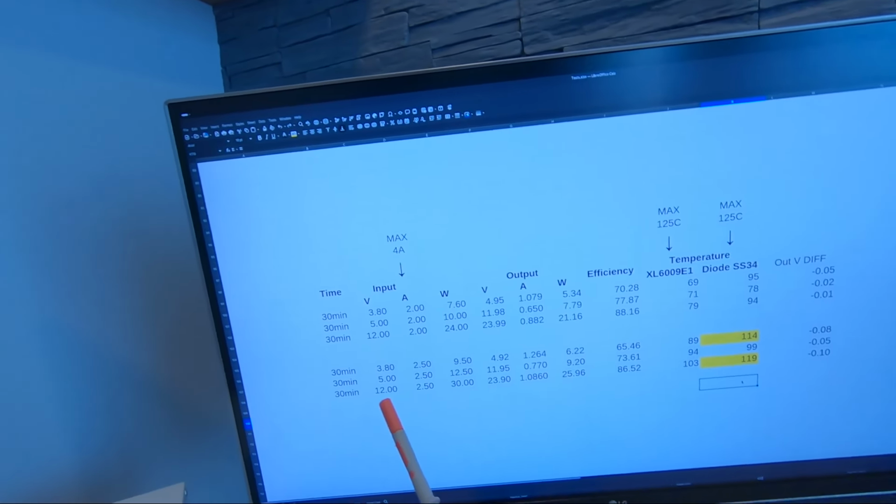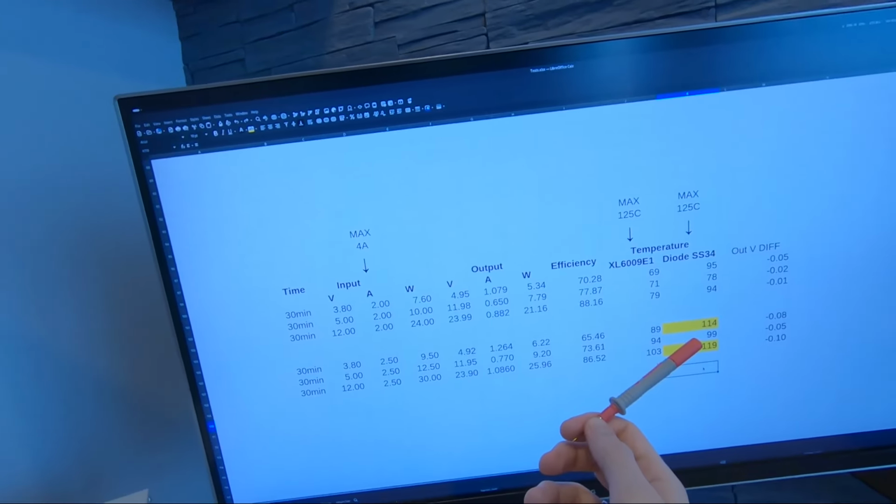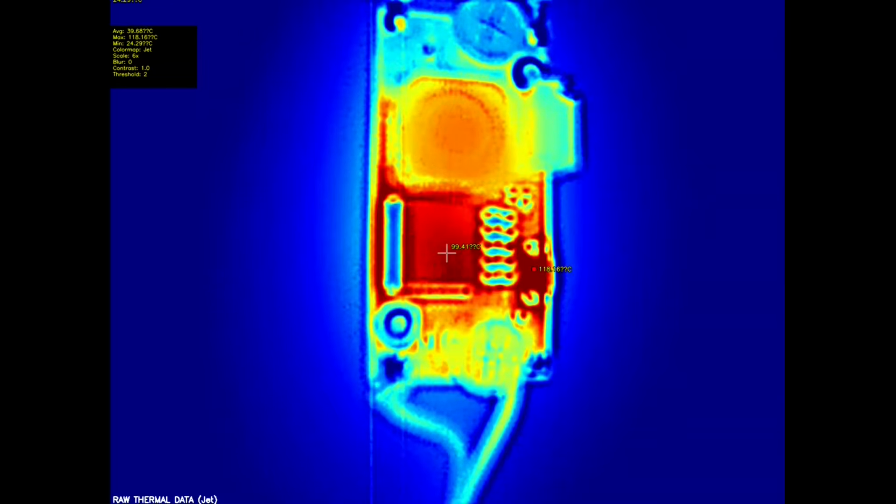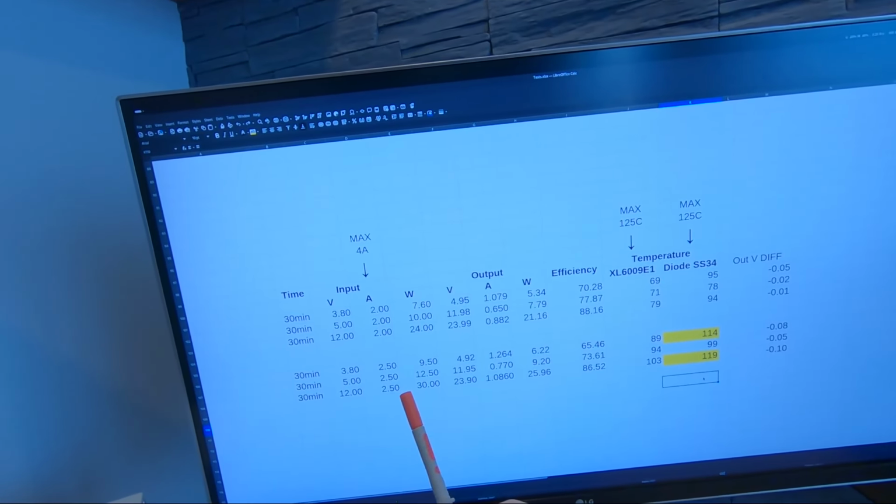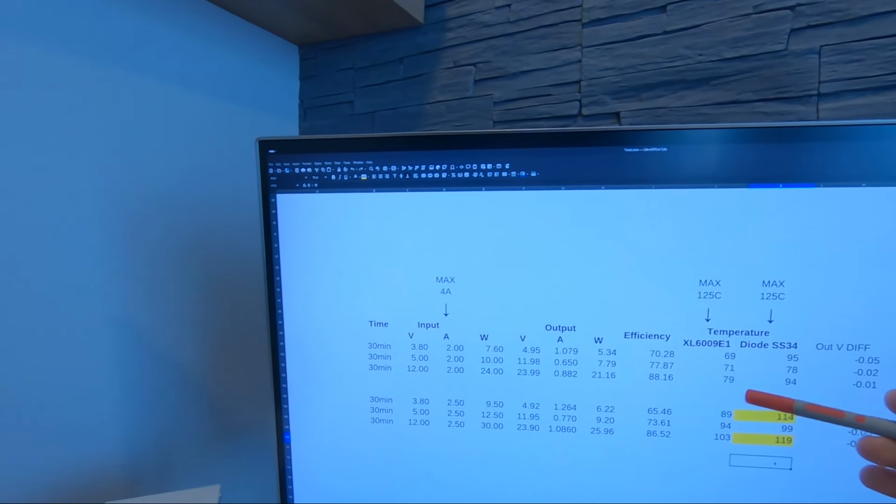On the temperature side, 5 volts to 12 volts is below 100 degrees Celsius, which is good. 12 to 24, the limit is the temperature on the diode side. So that means, yeah, 2.5 would be the maximum limit that should be done.